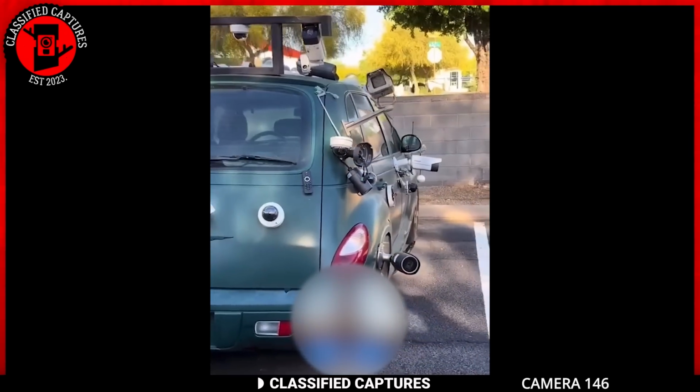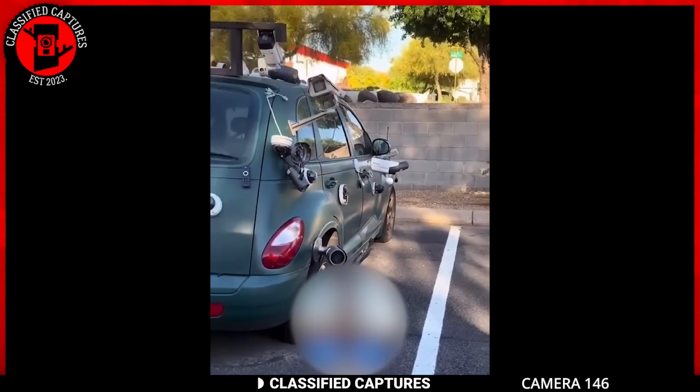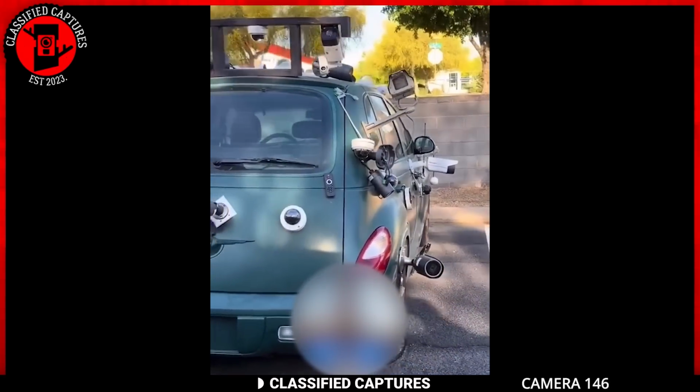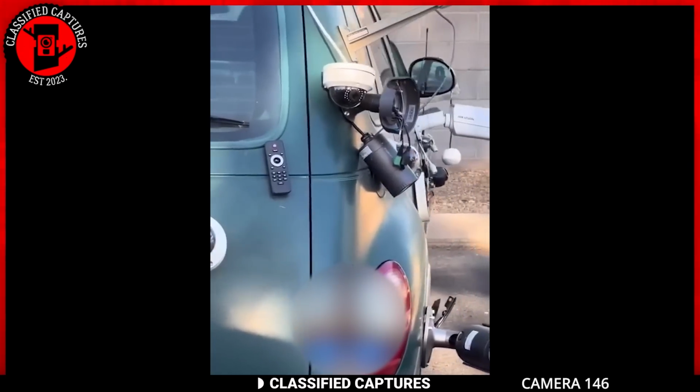This footage was captured in San Francisco, where there had been a noticeable increase in thefts in the Bay Area recently. To ensure the safety of their possessions, people have been taking various measures to secure them, and this car owner has taken a rather innovative and extreme approach.